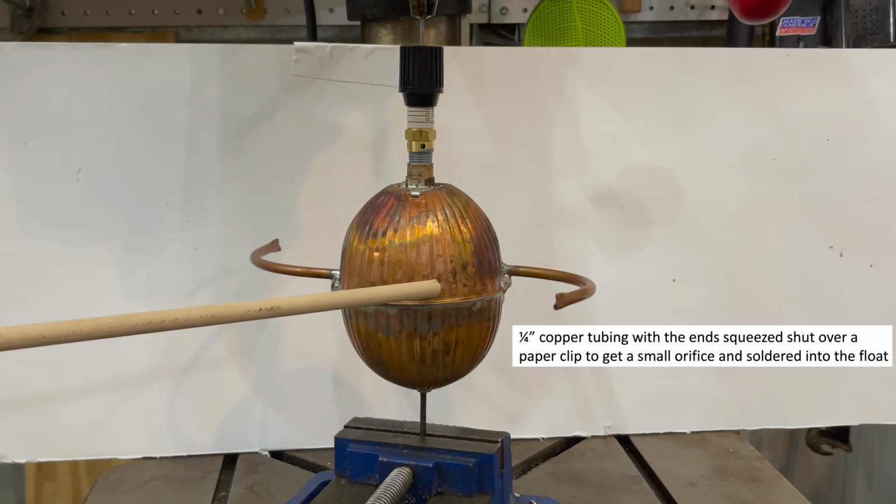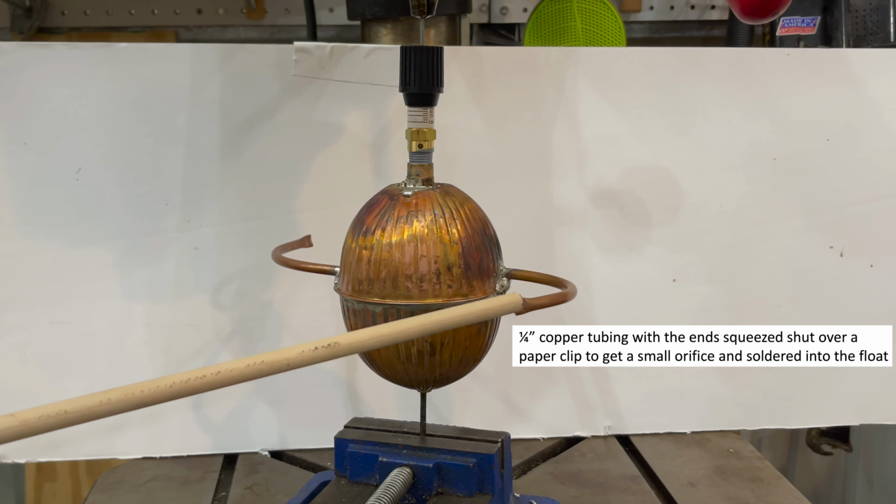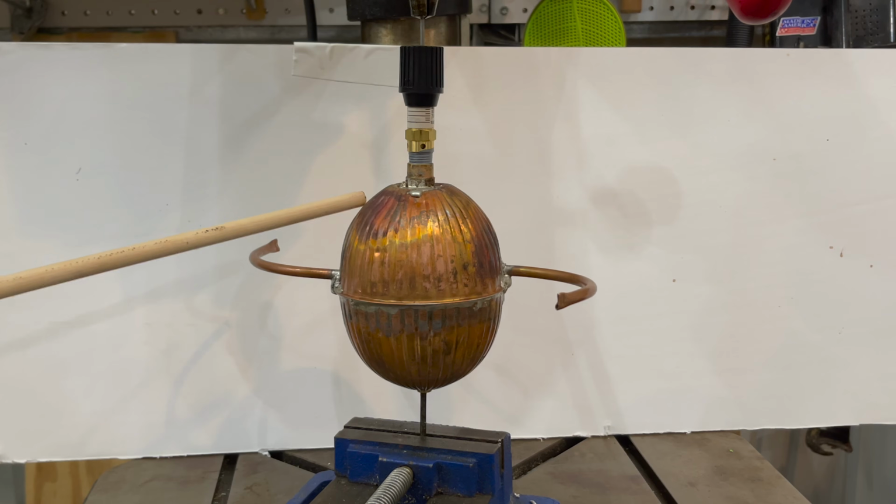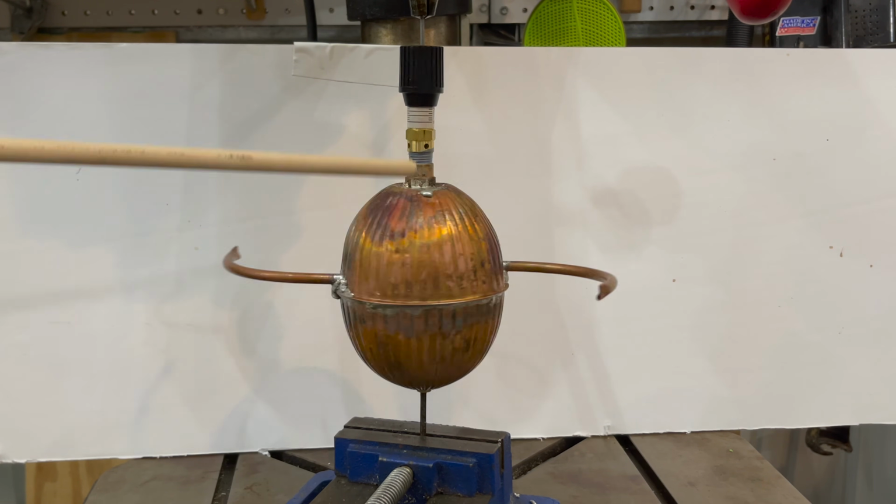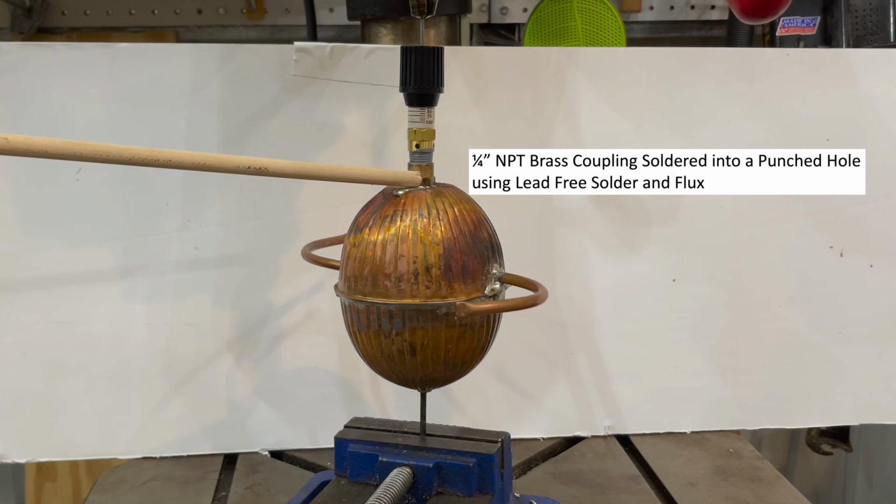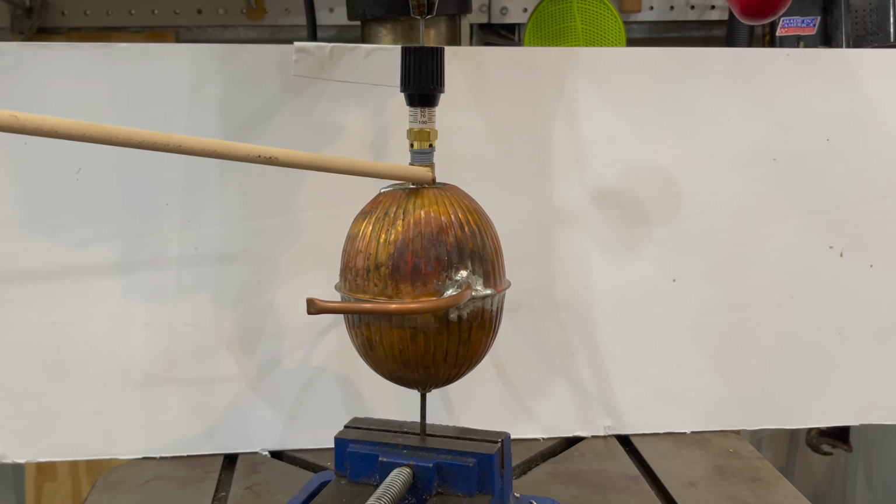Things you've got to keep in mind with this is that to get any kind of thrust to make this thing spin, you've got to have high velocity since it's just water vapor. If it was squirting water out, it wouldn't take so much, but there's very, very low thrust with steam. So at the relatively low pressure we've got here, you've got to have very, very low rotating resistance. And the way I've done that is, on top here, I soldered in a 1/4-inch brass fitting. I just used a punch through that copper, household solder, lead-free, with some flux.